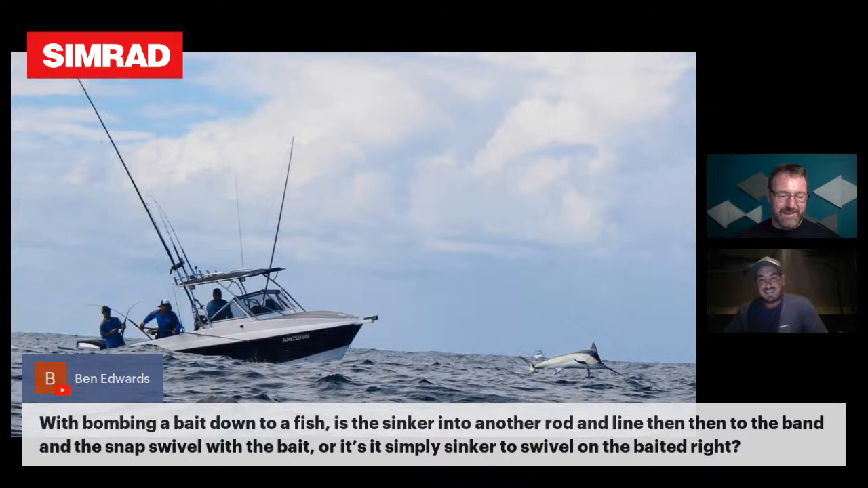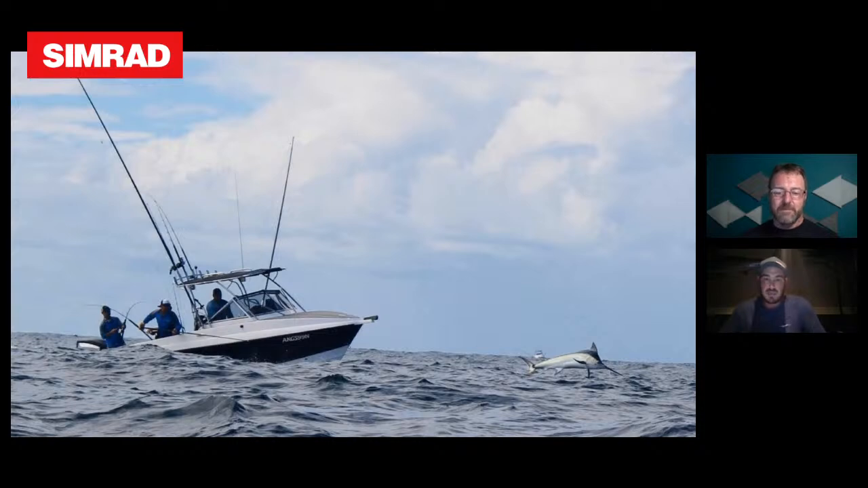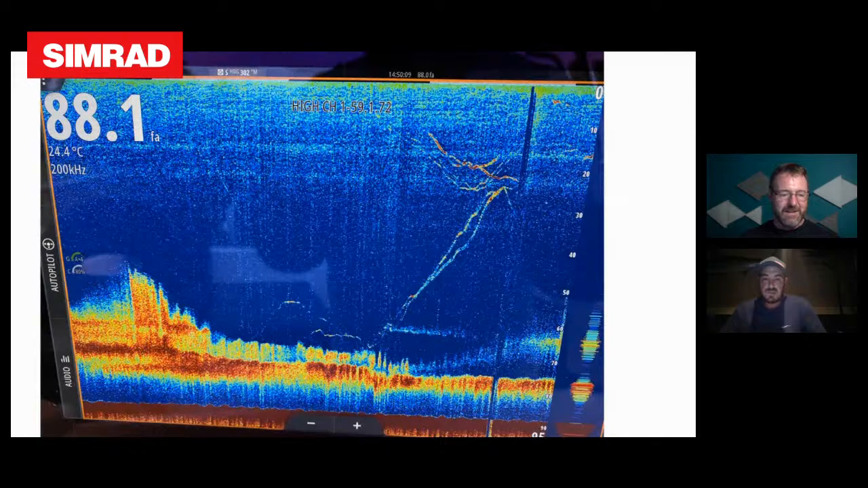All right, mate. So Ben's asking about bombing a bait down to a fish. Is the sinker into another rod and line and then to the band and snap swivel with the bait, or is it simply sinker to swivel on the bait? Yeah, sinker to swivel. So one rod, not two. Sometimes the sinker stays on and you can grab it, and depending what size band you're using, you just have to be careful when you're on the leader. I usually use a band. They're pretty hard to break a band these days, even the smaller ones. Let's move on to another screenshot, mate. So that's basically it, bombing a fish.